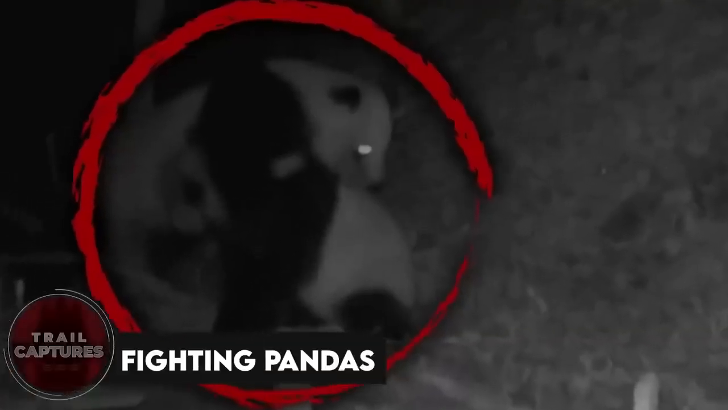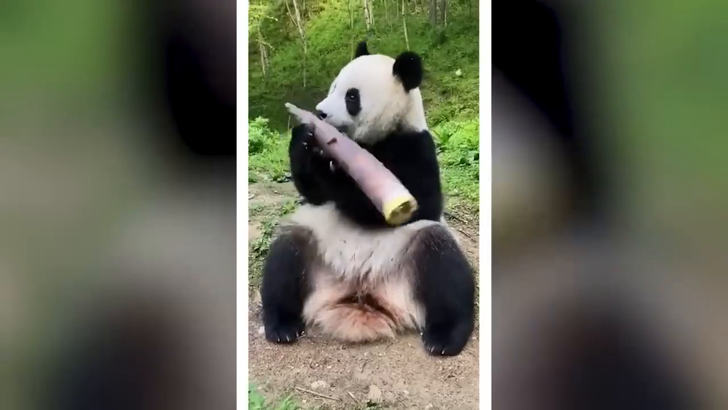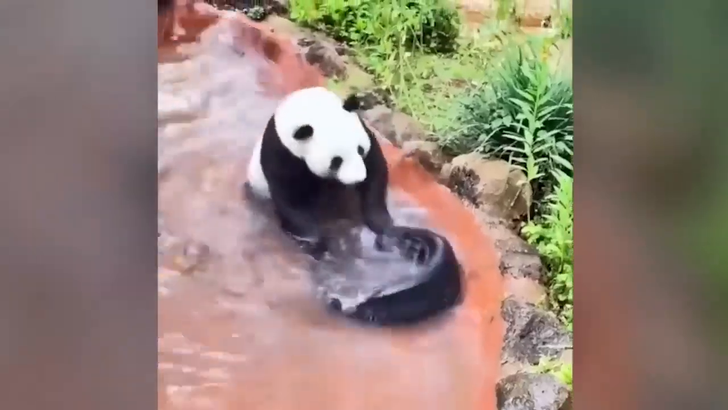Fighting pandas. In this video, two big pandas are fighting like crazy, and it's leaving us all shocked and confused. Normally, these gentle creatures are all about munching on bamboo, playing around, and doing cute somersaults. But it turns out, even pandas can get feisty sometimes. We don't really know why they suddenly got so aggressive.